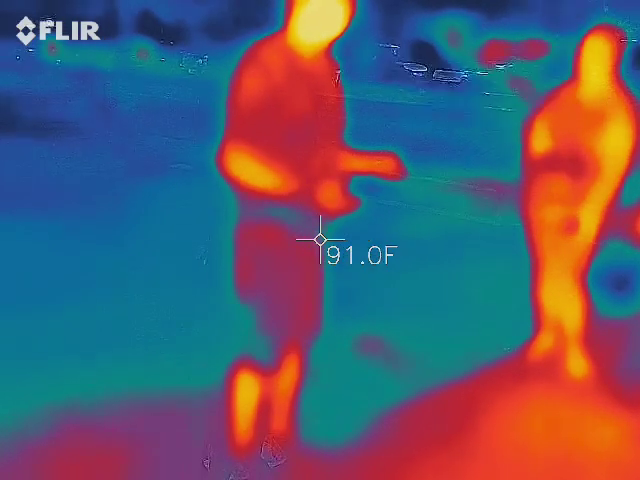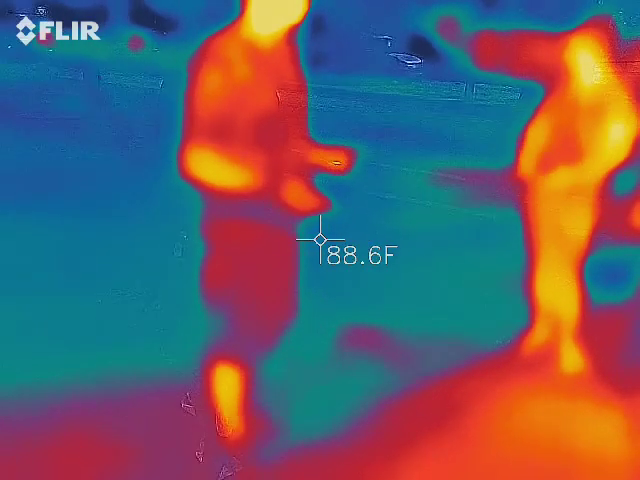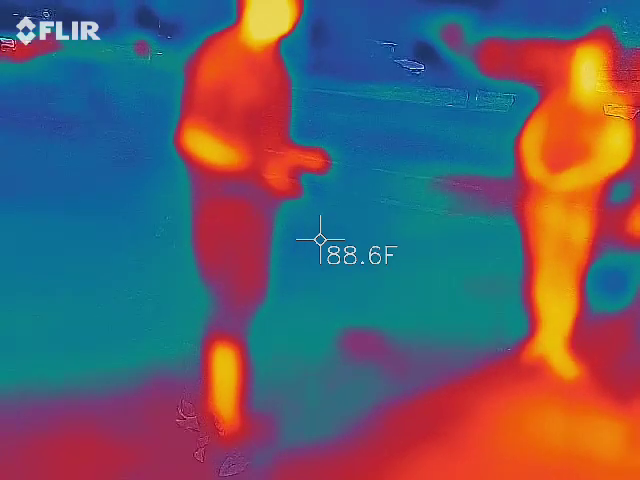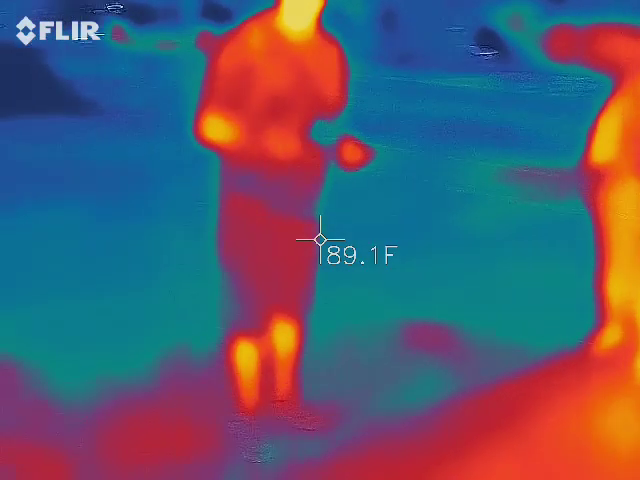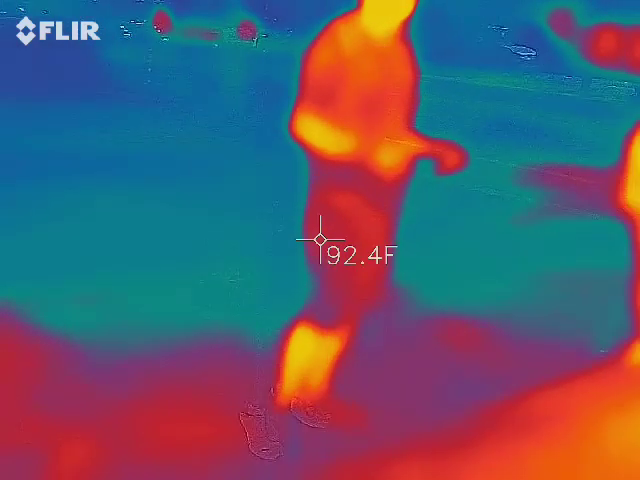So if you put this in front of like a square space heater, you can literally put it in and out and watch the temperature go up and down. It's super cool. This is the kind of debunking material we need from the thermal camera. I don't make things up. I want to make sure what we're capturing is true evidence.